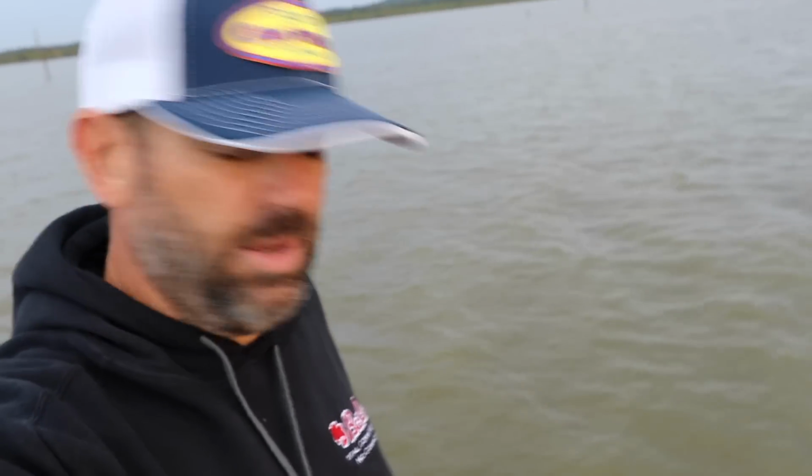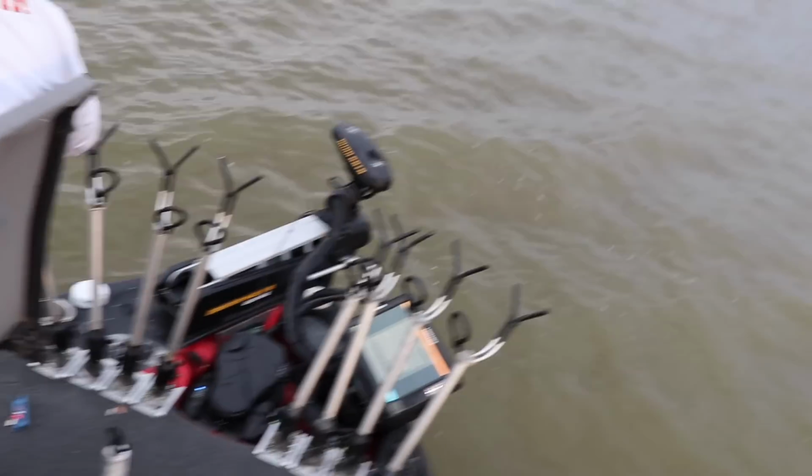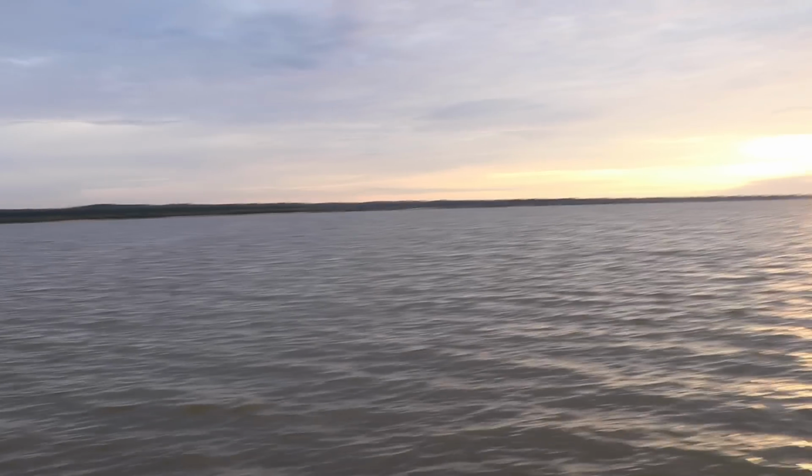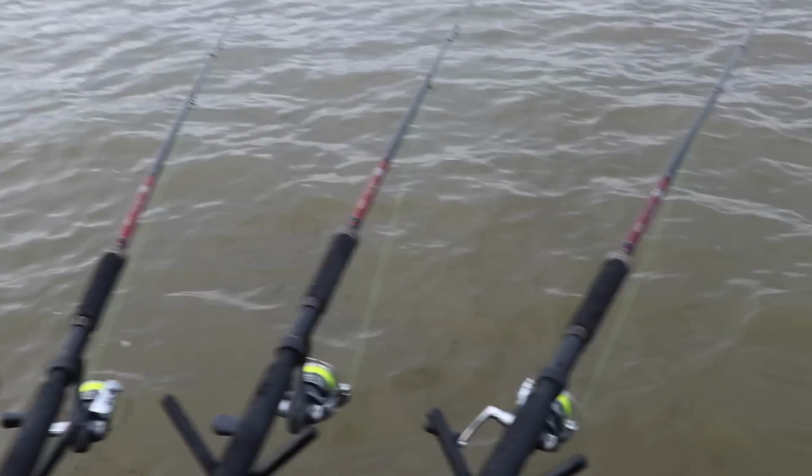Alright guys, setup. Worst part of trolling in my opinion. Get all these rods and get them set up here. So follow along. We'll get this set up. We've picked ourselves just a flat right here, fishing about 8 to 9 foot of water, and we are going to just slow troll right across this thing, see if we can't pick up some of these giant Grenada crappie. Okay, we're set up.